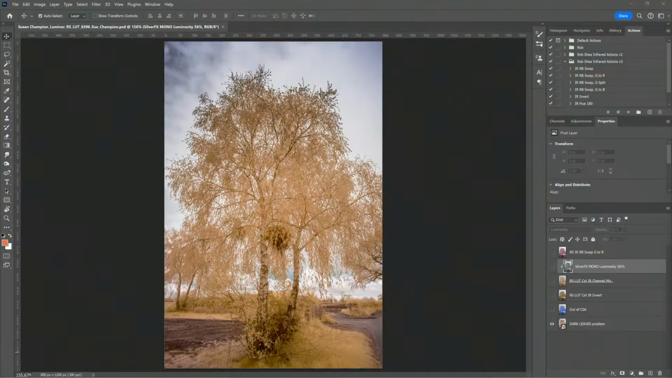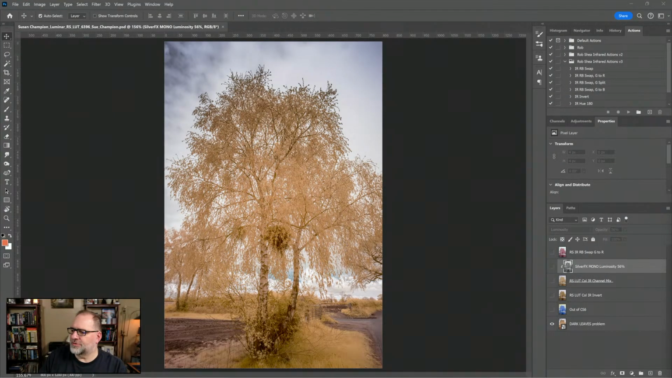So I'll share this image here, and then I'll let you know what Susan wrote. Susan said, "Rob, I wanted to report back after you kindly featured the problem with leaves after processing this image." You could see there was this darkness appearing at the top of the image. "As soon as you mentioned clarity, it triggered a realization that this, along with the problem you mentioned, the Fuji 14mm lens, was likely the culprit. And I reprocessed the image in CS6, that'd be Photoshop CS6, avoiding using clarity so I did not get the darkening of the tree above."